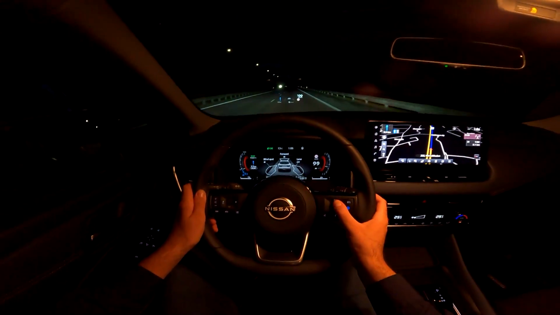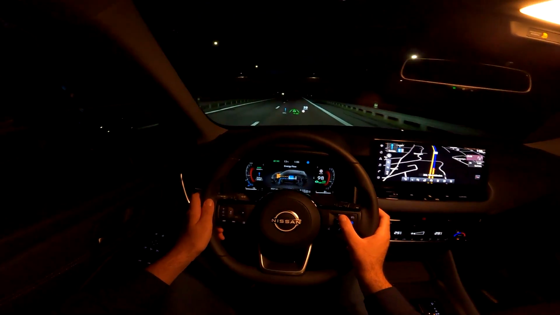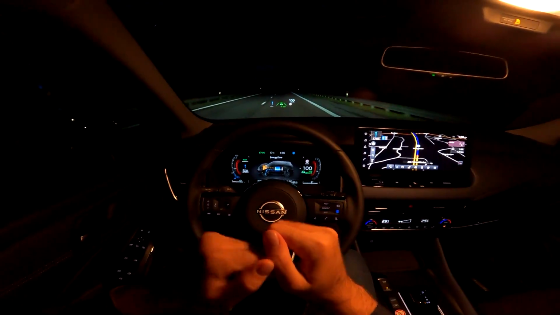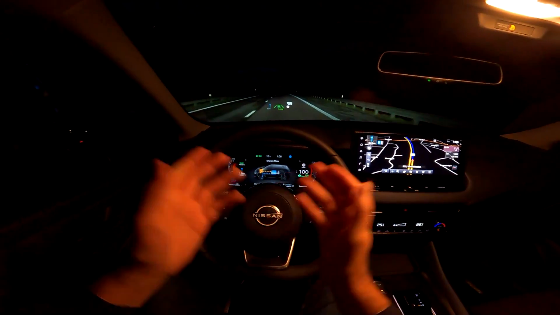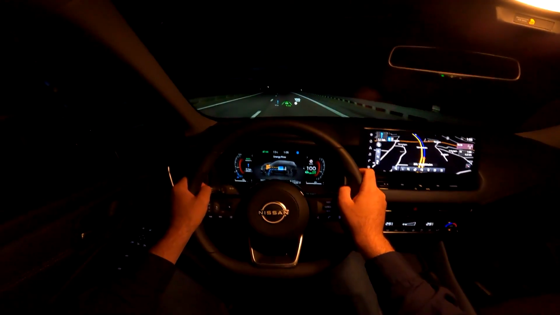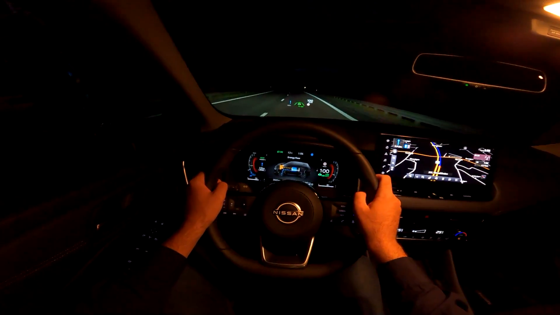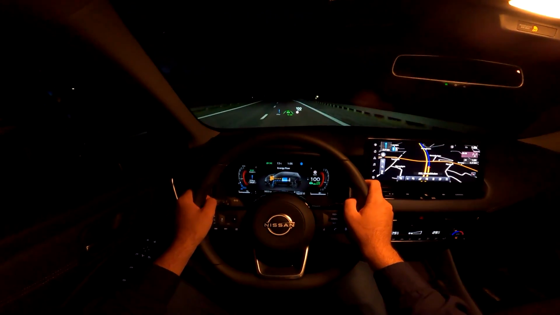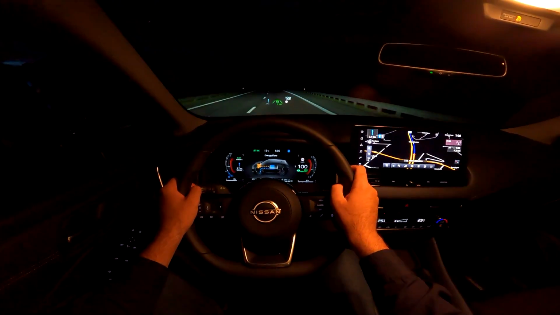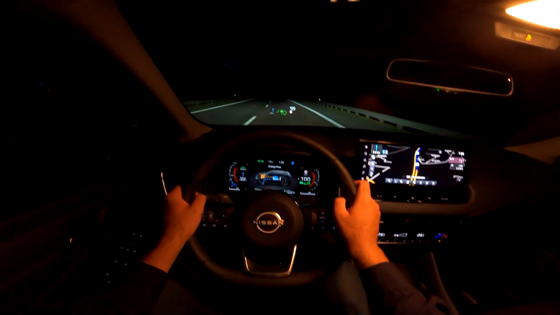We can also turn on the ProPilot, which is the semi-autonomous driving system from Nissan. It will keep us in lane and also keep the distance. Obviously now we don't have traffic, but if you have it, it will keep the distance. You see the warning, you do need to have your hands on the steering wheel, obviously for safety reasons. 7.9 seconds is the time to reach 100, and top speed is 170 kilometers per hour, and the driving feel is really good.